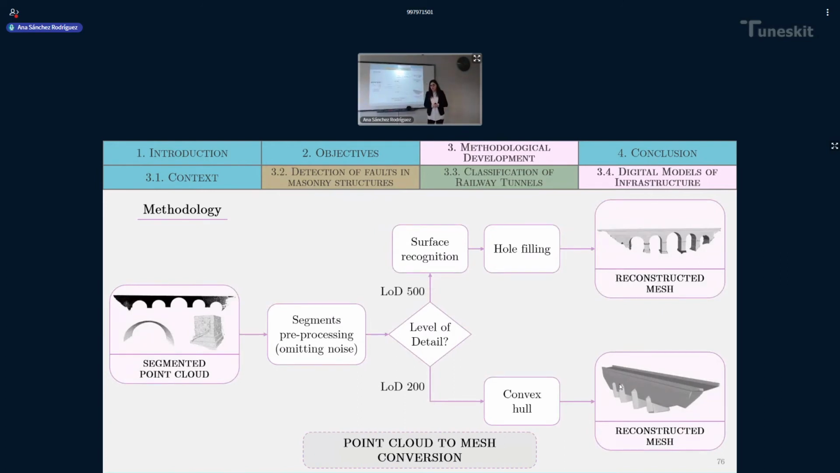Once these elements were classified and the point clouds segmented, the next step is to convert them into a mesh. How did we do this? Well, the first step was to make a preprocessing of the point clouds in order to clear some noise that could be inside the point cloud, and then depending on the purpose of the mesh, a different level of detail can be obtained.